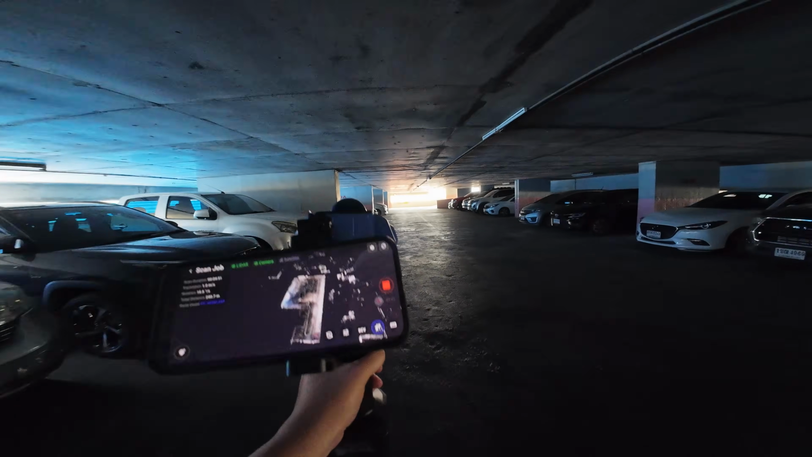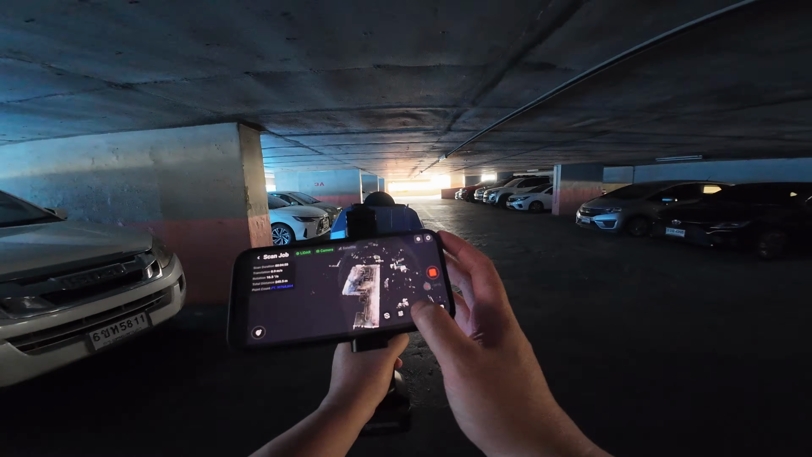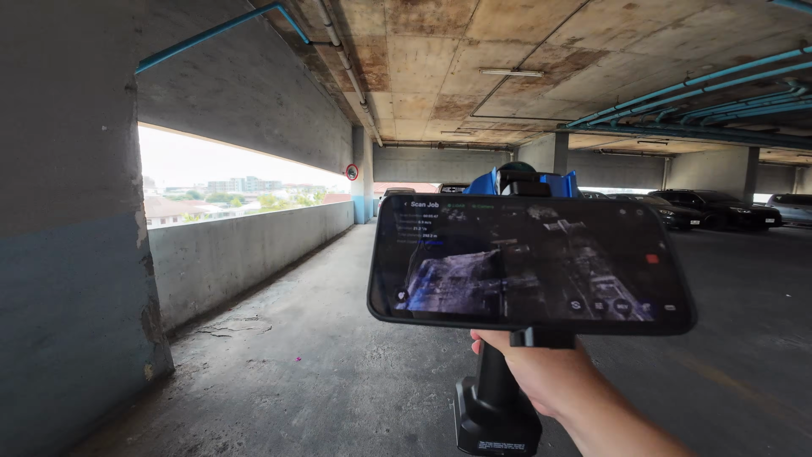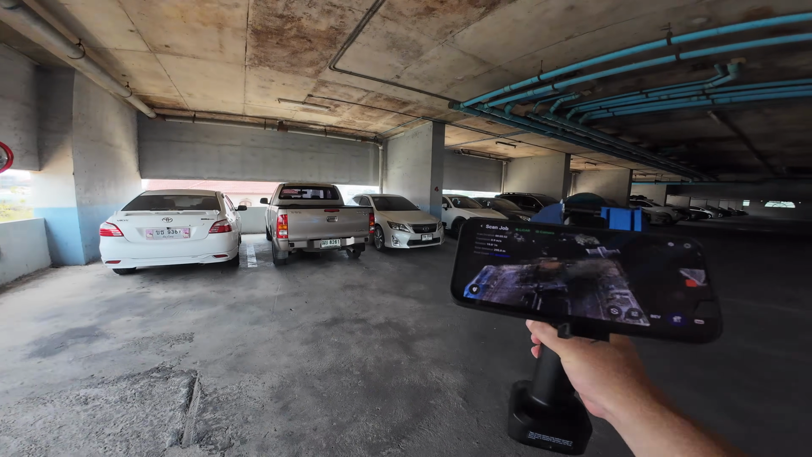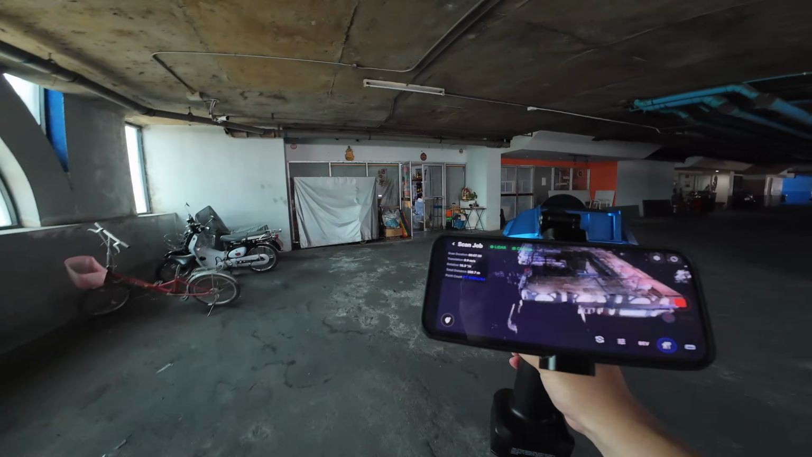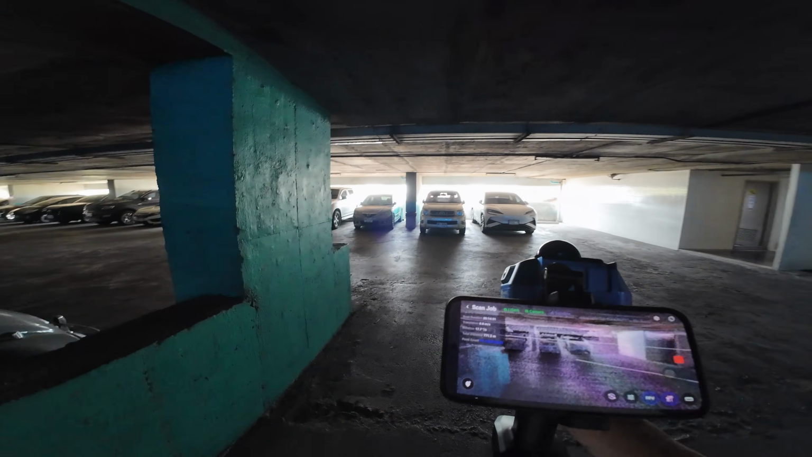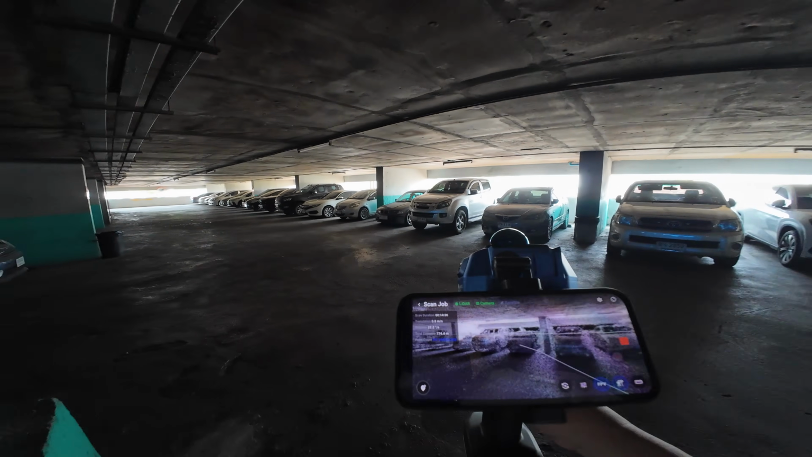In this scenario, I should make 3 separate scans. By keeping the loop smaller, it becomes easier for the SLAM algorithm to correct drift. Now I'm returning to the starting point to close the loop.